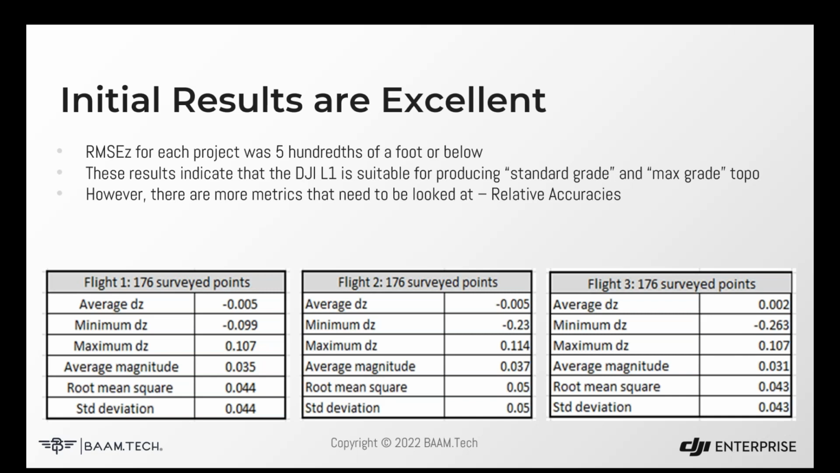So the worst shot that we had in all of that missed by 0.263 feet. But the root mean square error on all these different flights was 300ths of a foot up to almost 400ths of a foot, which again, incredible absolute accuracies. So if we were looking at that alone, from an absolute accuracy standpoint, we're well enough above the requirement for standard grade on a lot of shots, which is 176 is definitely statistically significant.